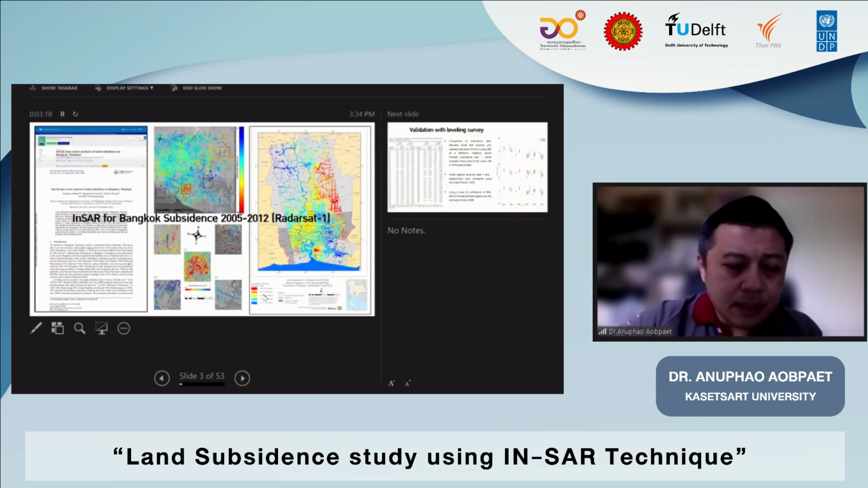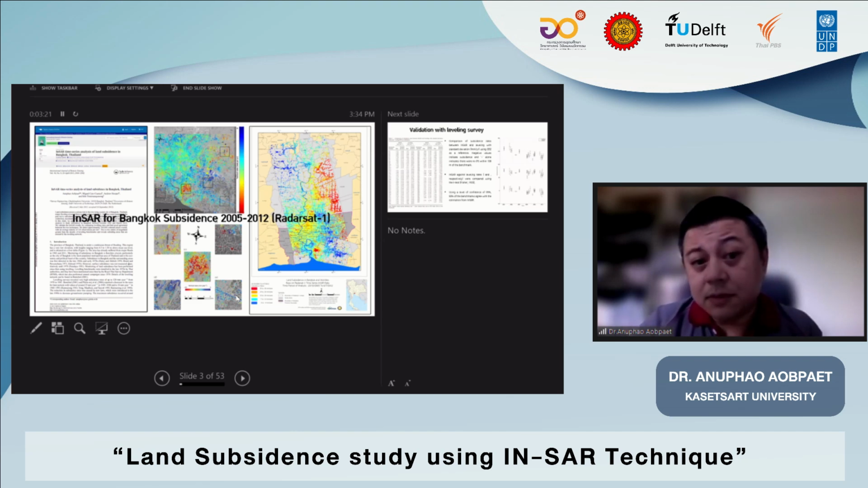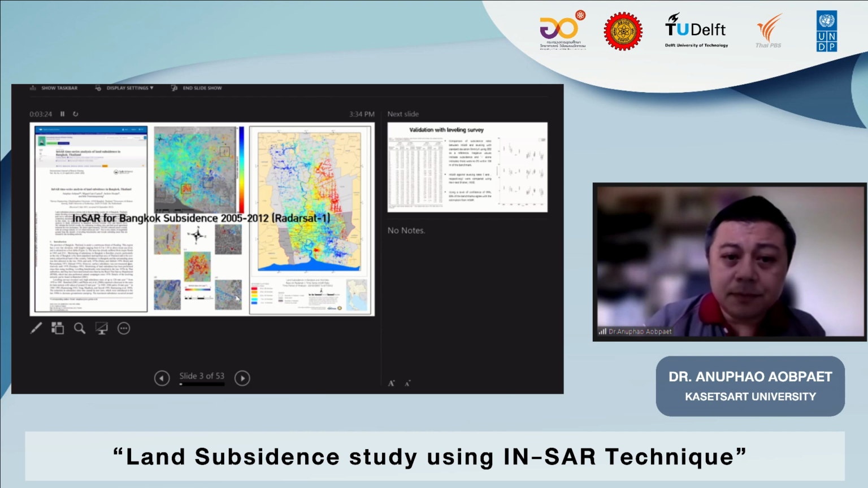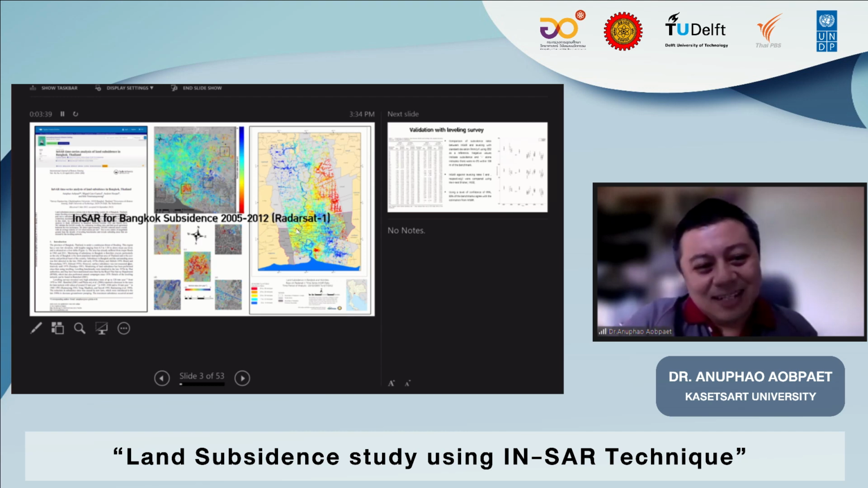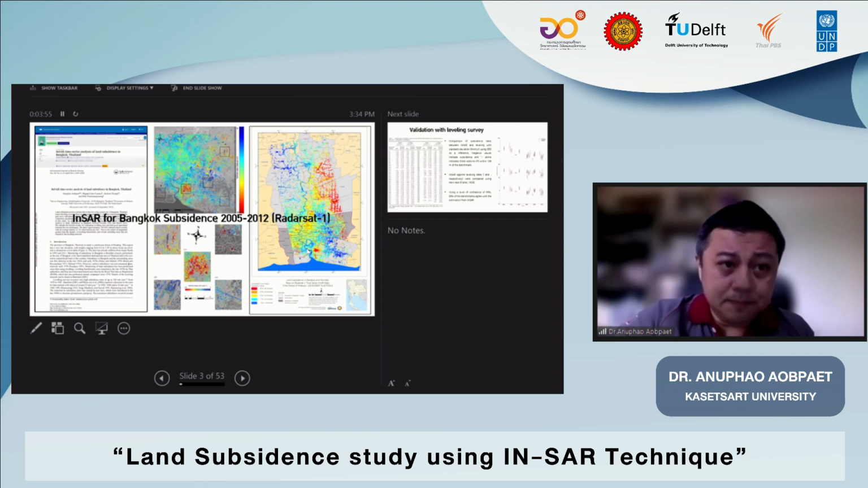And you can see the past results of InSAR for Bangkok subsidence from 2005 until 2012, at the time when I tried to get the data. I used RADARSAT-1 and tried to continue doing the time series data. But after 2012, unluckily, we lost the data from the RADARSAT-1 satellite, which is a Canadian-based satellite. So after that, we had no time series data from satellite.